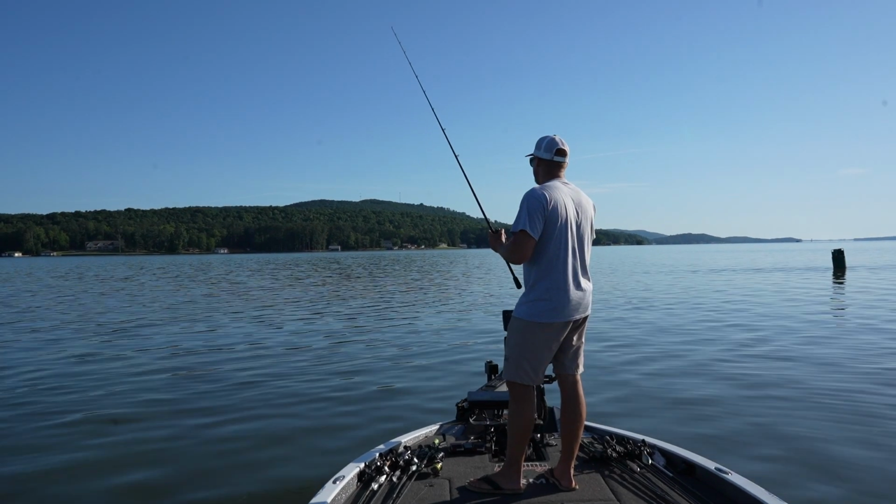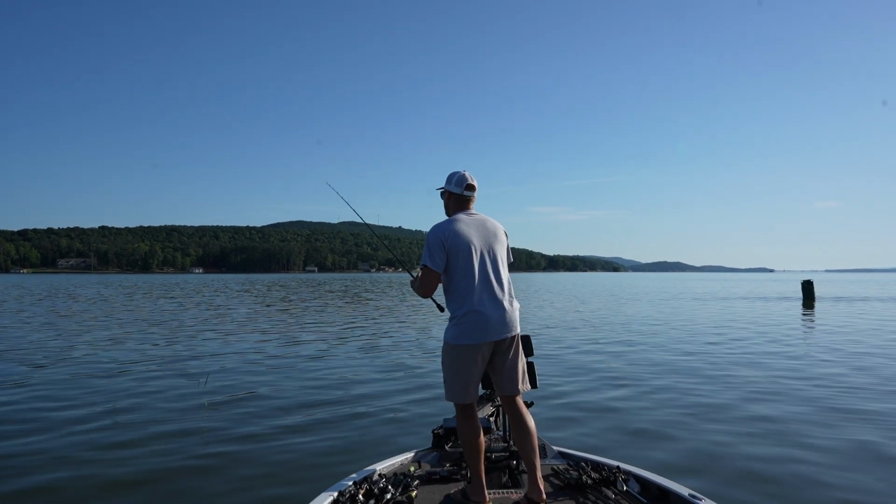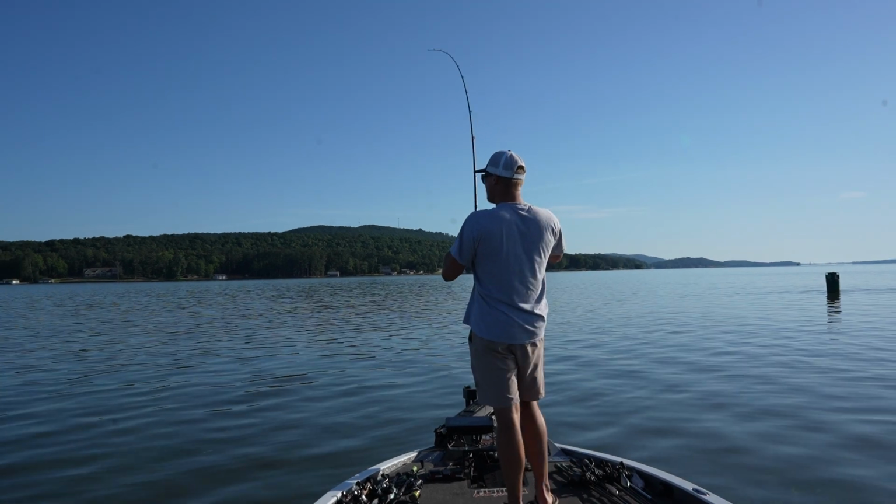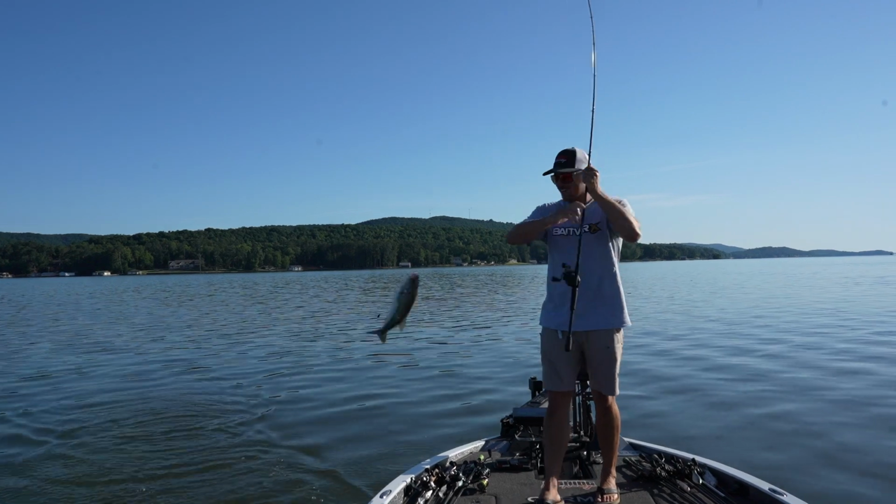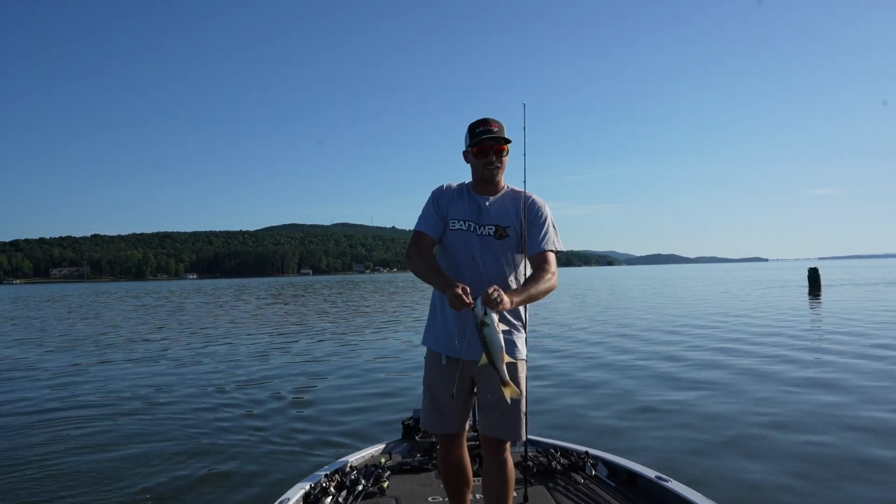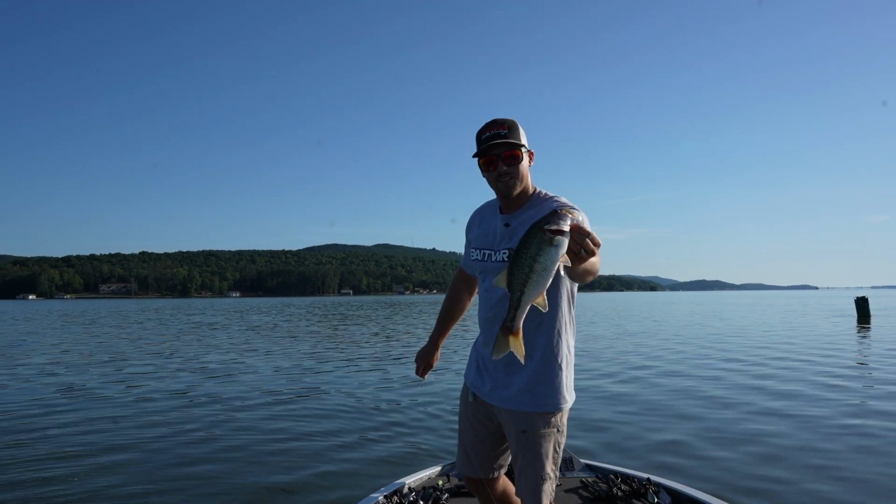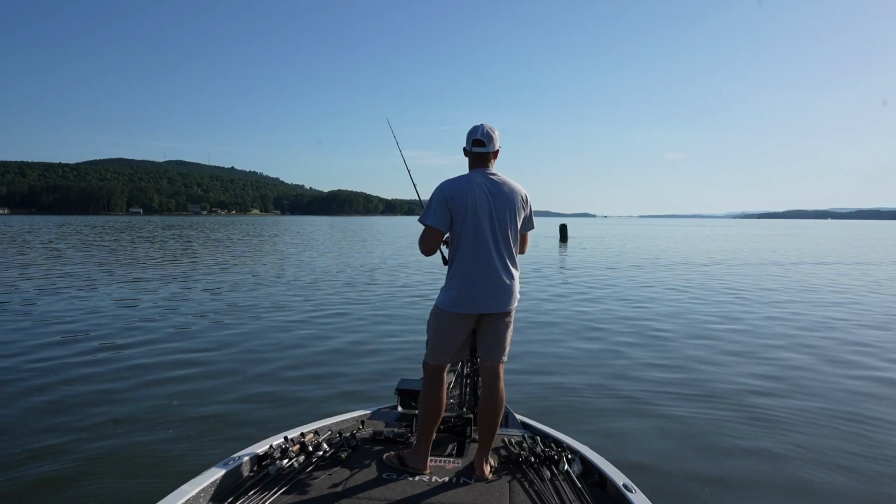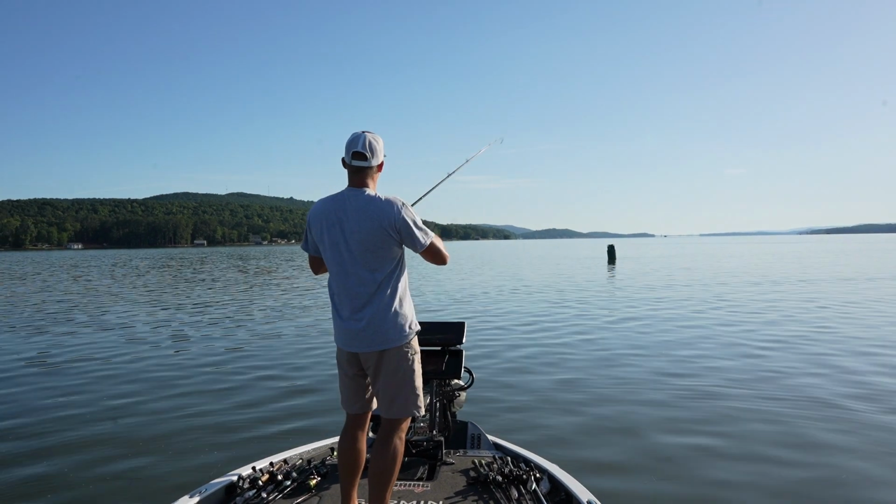Ready? Yep. There he is. Not a giant. Another nice one. Another spotty. Look at that. Another spotty. We missed one. It's probably what was playing with it that cast before that. Tiny bit bigger spot than the last one. See, bud. Another one. Yep. That's a little better one there.